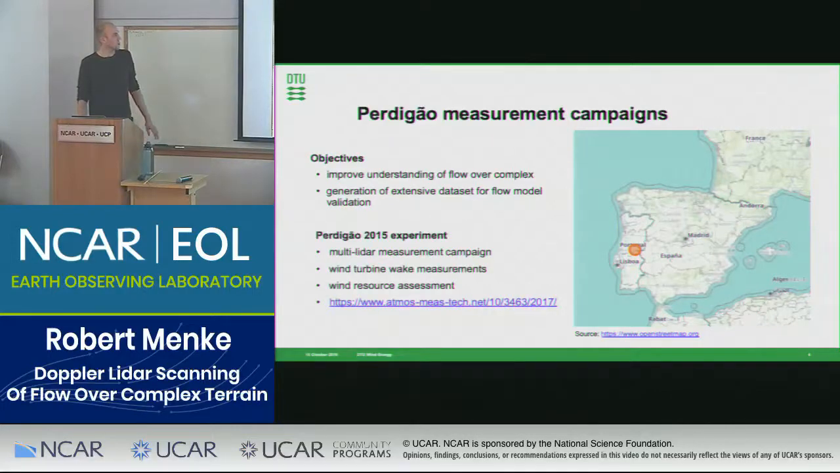And maybe you noticed I used the plural in the heading. There was a pilot campaign in 2015 at the same site, which was basically only carried out by DTU, the Technical University of Denmark, and the University of Porto in Portugal, which was only a multi-lidar measurement campaign focusing on wake measurements and resource assessment in complex terrain. And there's an overview paper describing the results and findings from this campaign, which we also used a lot to design scanning trajectories in our measurements for the campaign 2 years later in 2017.